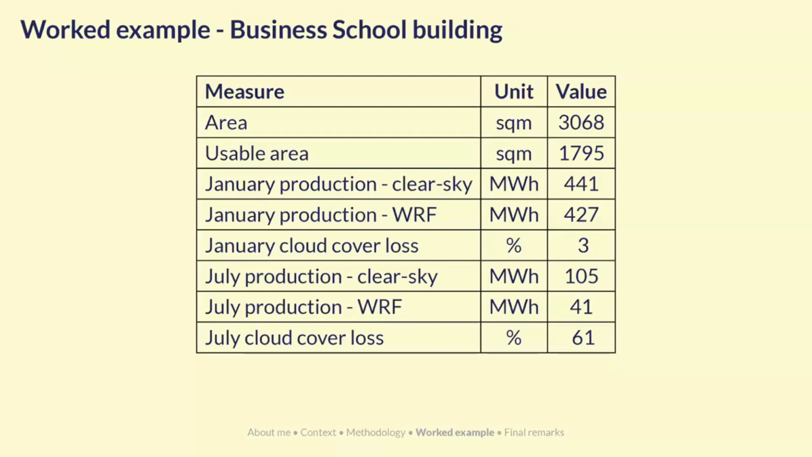And so in January and July, you can work out the clear sky estimates, as well as the estimates coming from the solar radiation climate models. As an example, for the cloud cover loss, you're looking at about 3% in summer, which is pretty low. And then in July, you lose quite a bit of energy due to cloud cover. One thing I want to notice was the factor of about 4 going from summer to winter, as I think Philip yesterday was mentioning that that's about the amount of energy you lose between summer and winter.